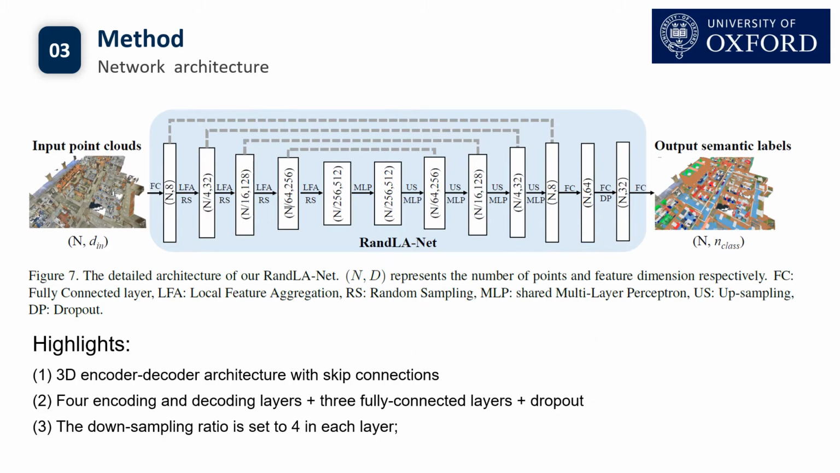This is the architecture of our RandLA-Net. We stack multiple local feature aggregation modules and random sampling layers together, and we follow the widely used encoder-decoder architecture with skip connections. This network consists of 4 encoding and decoding layers, followed by 3 fully connected layers and a dropout layer to predict the final semantic labels. The downsampling ratio is set to 4 in each layer.